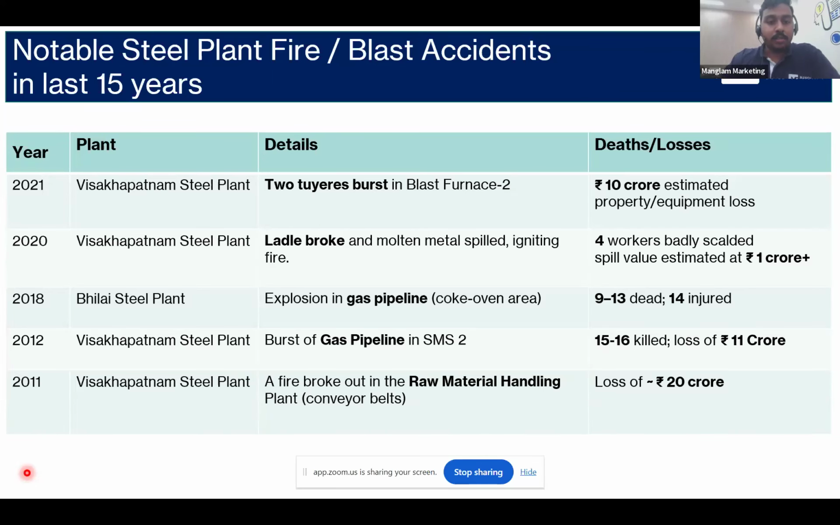The fire tragedy at Vizag Steel was not a lone case. Unfortunately, fire and blast accidents continue to occur in steel plants over decades. The table lists how gas pipeline blasts, conveyor belt fires, and ladle breakages result in severe injuries, fatalities, and crores of losses. And I must say that most of this could have been prevented with early hotspot detection and continuous monitoring.